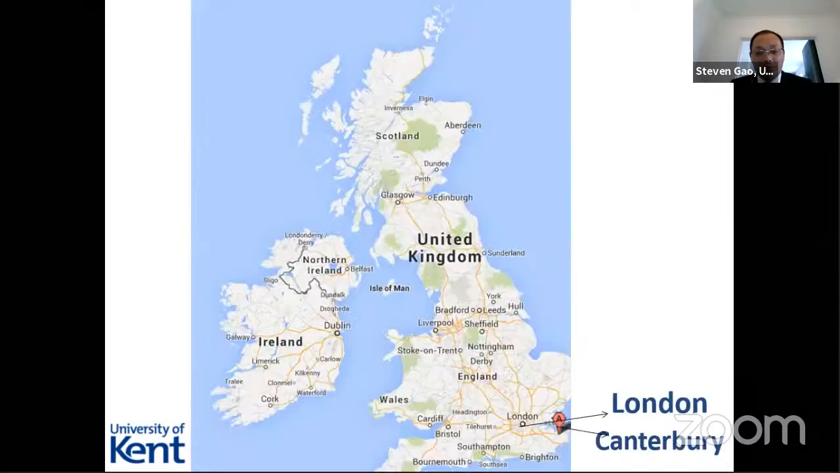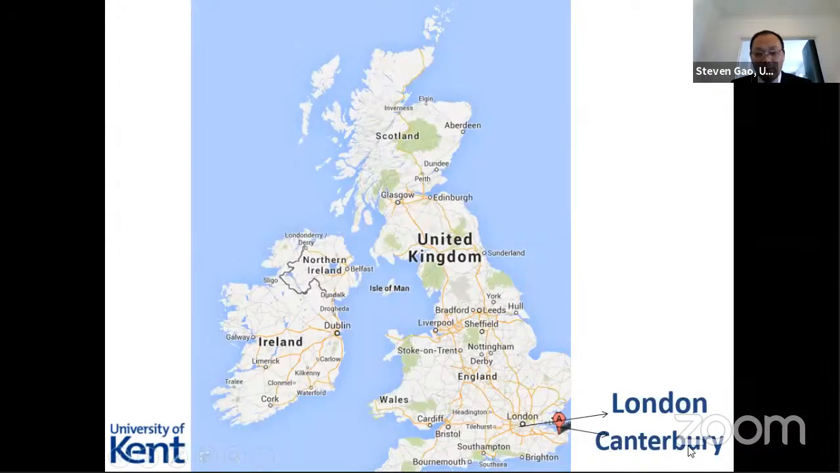The University of Kent is in a city called Canterbury. Canterbury is very close to London. We all know London, right? It's the capital of the UK. This is London here. Canterbury is south of London. By train, it's 50 minutes. It's a very, very short distance. It's along the coast. So this is where we are.